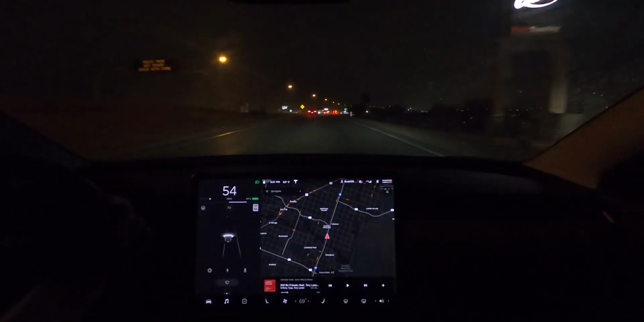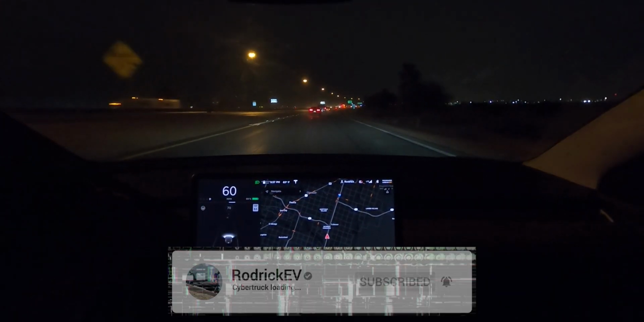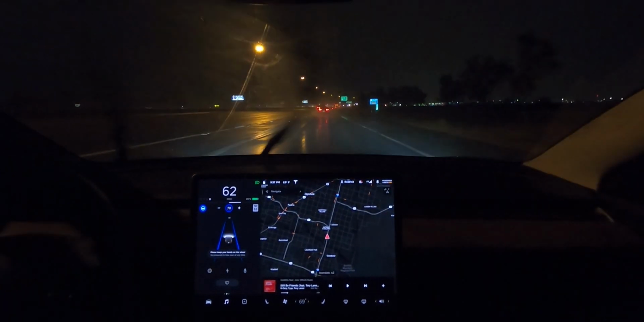What's up, everybody? Right now we're going for a drive on the highway, and it is raining and it is at night, so we got all the things against us right now. But let's engage Autopilot and see how well it can do in this condition.